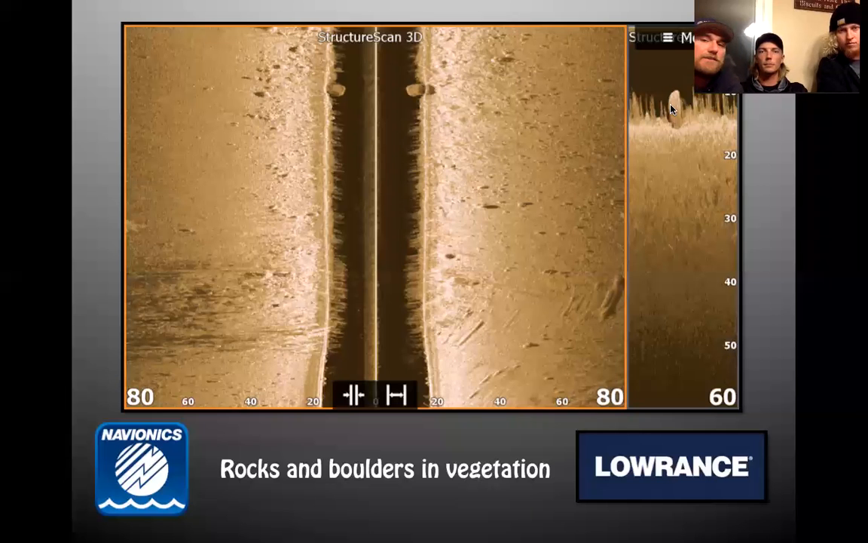Okay, so you scan this, you find, I've always talked about a point system. I like to add in a bunch of targeted stuff equals how good that is and whether it's worth my time to fish. In this case, you got a weed line, you got some weeds, you got a rock pile, and you got a big boulder. How would you target something like this?